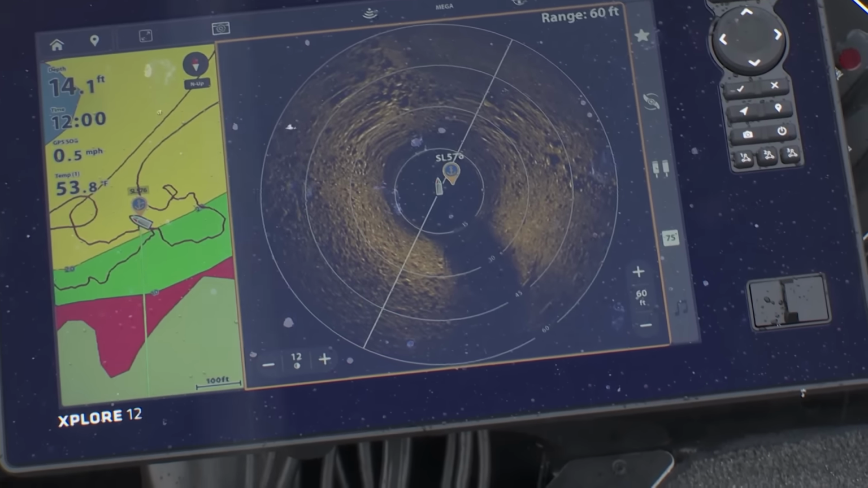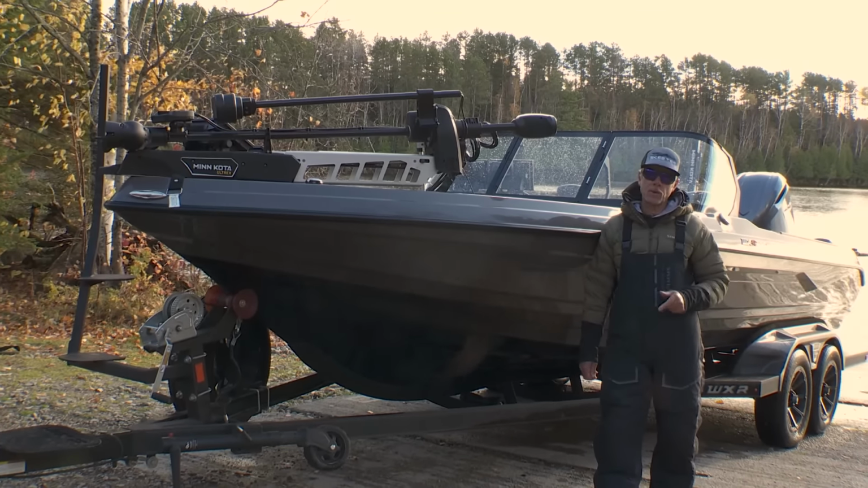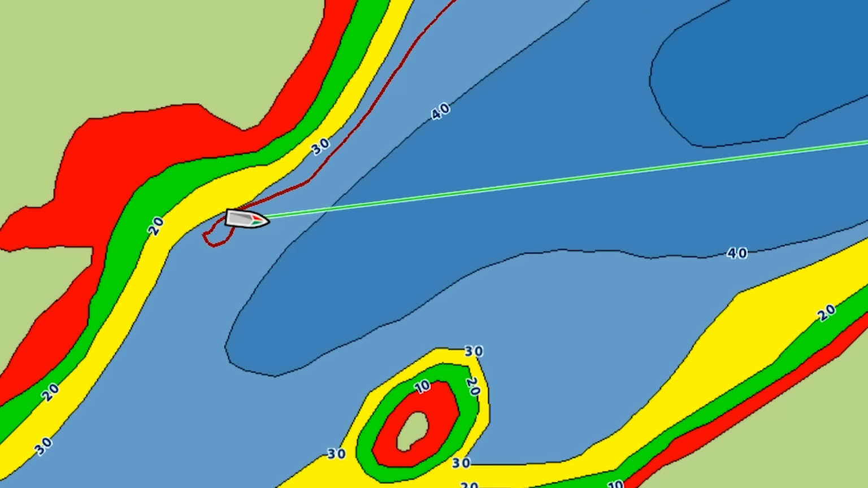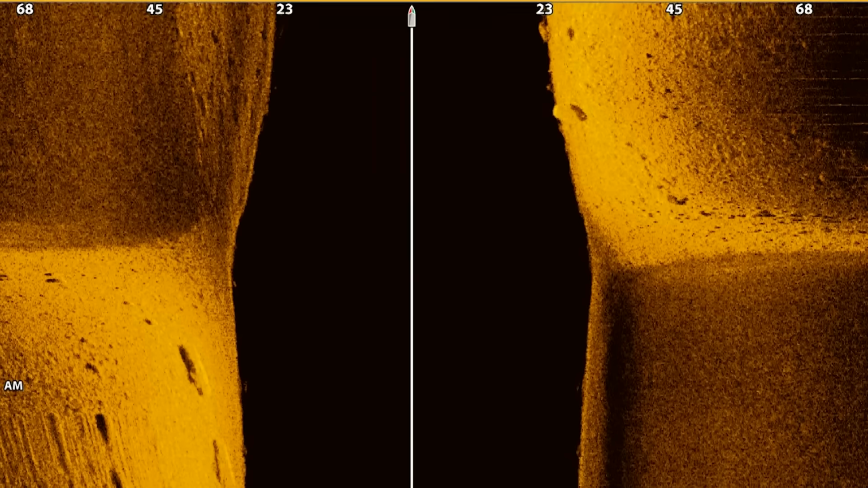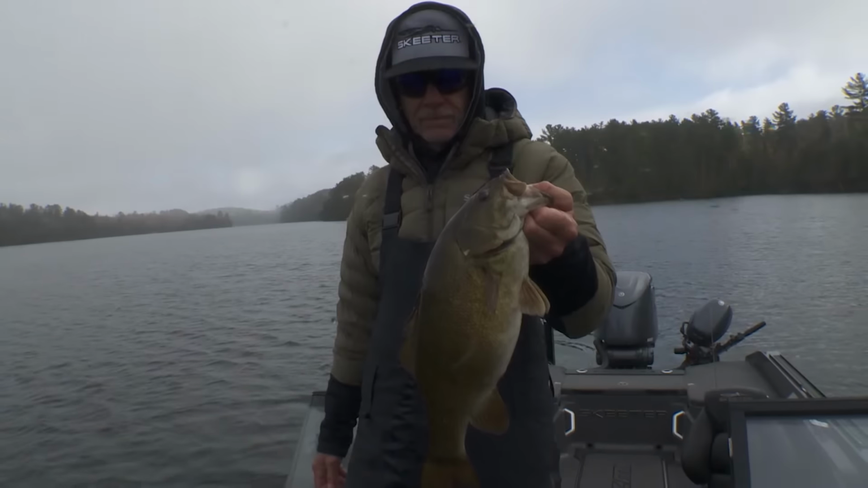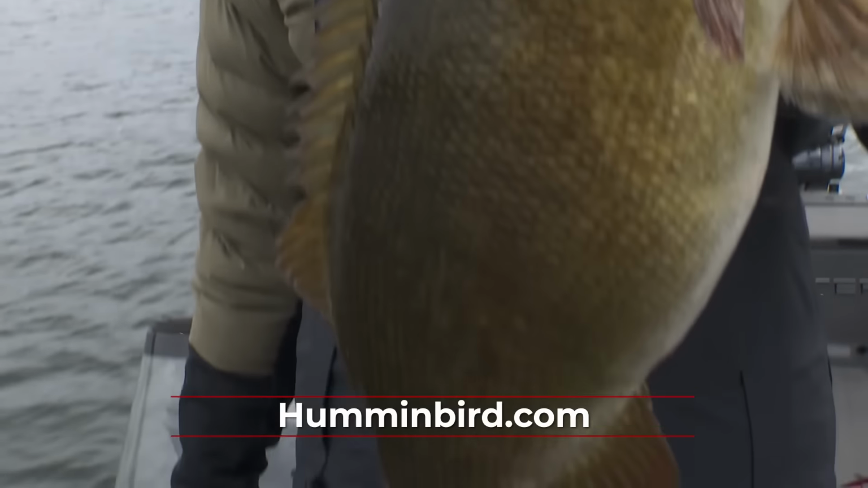Even though we only had a few hours to fish today, it was still a really enjoyable day. And it goes to show you that if you put your electronics to work for you and take a top-down approach, starting with your mapping and then working on down to your 2D, your side imaging, and your advanced technologies like 360 and MEGA Live 2, it'll give you plenty of opportunities to catch fish. Use those technologies to first eliminate water, and then second to actually put your eyes on fish without wasting time fishing dead water.